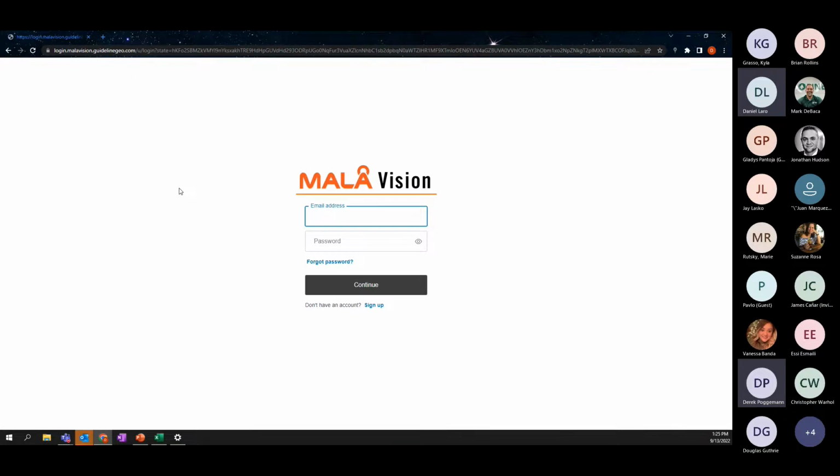So as you can see, it is a browser-based or web-based post-processing software, and you will have a login and password to get in.